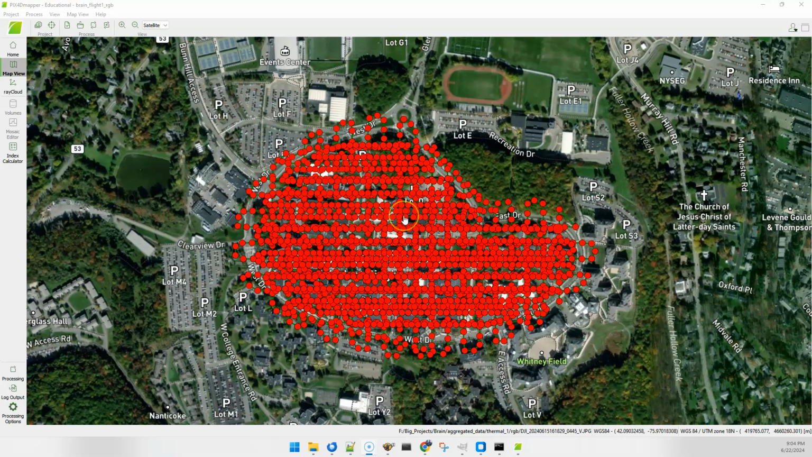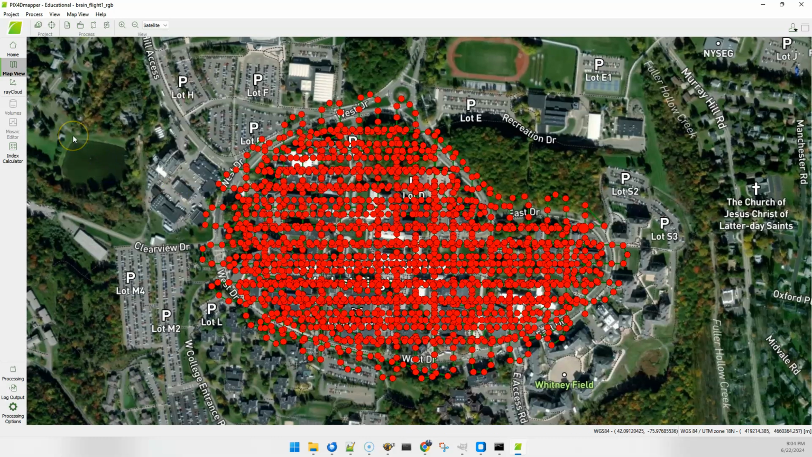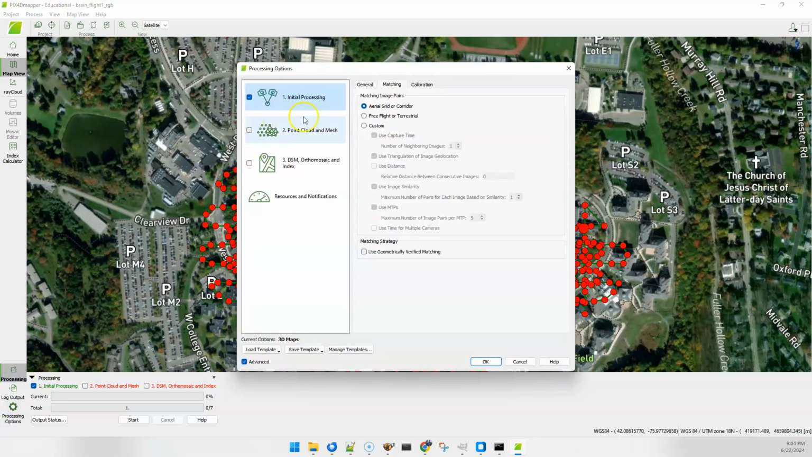The ultimate goal for this is to tie it to LiDAR, which I'm not going to demonstrate here. But just sort of how do I build a nice thermal mesh out of this? So step 1 is to run the RGB images, as most people know. So this is a standard project that's complete through phase 1.